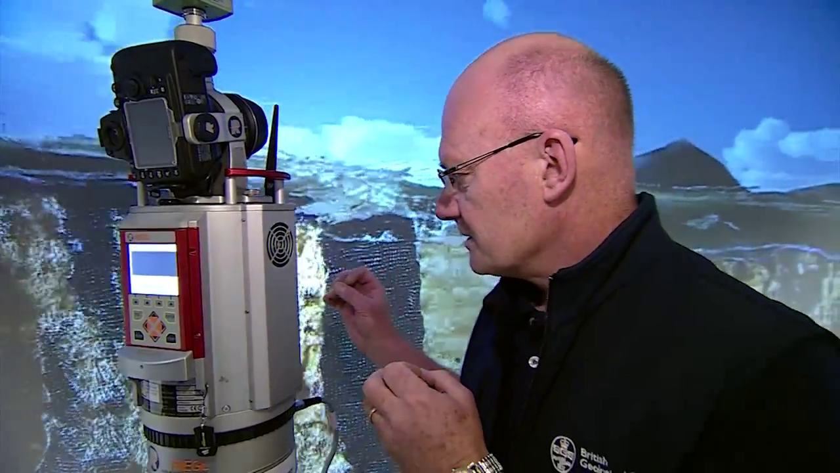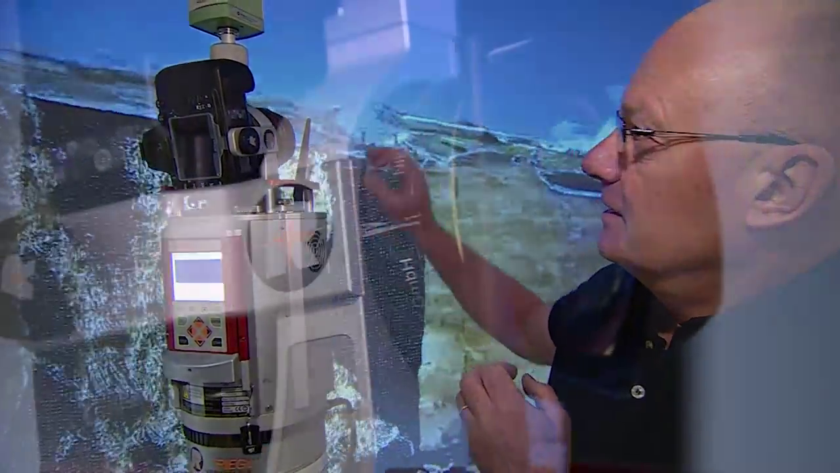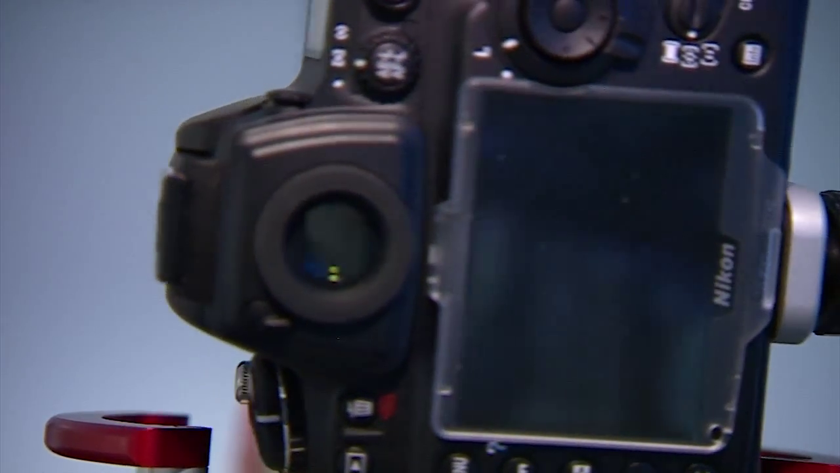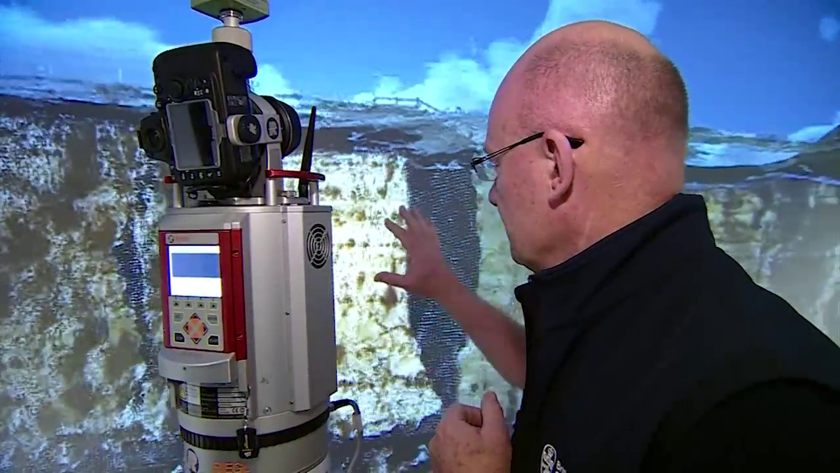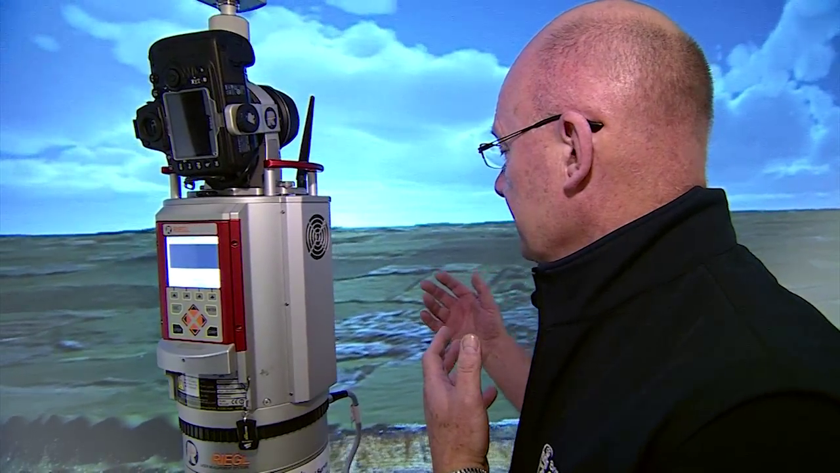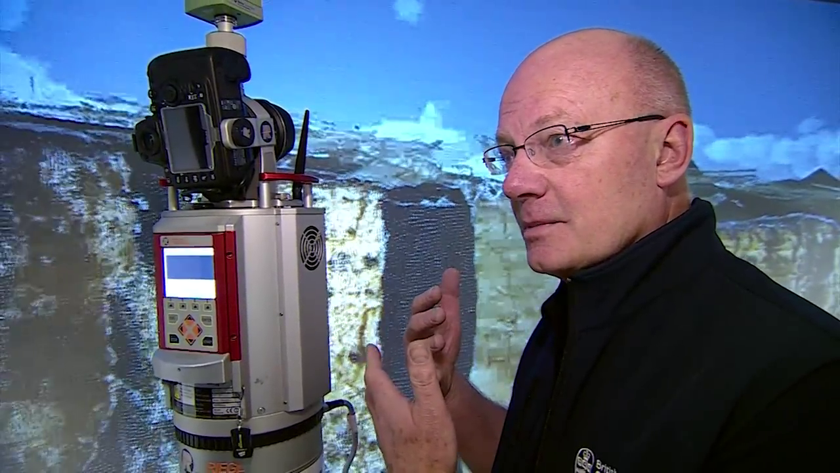And these models are not only accurate, but they are coloured from this camera, so they give the geologist a true impression of the geology, the stability, and any processes that are going on. And what we can do is that every 6 months or every year we can come back to the same location and repeat the survey, and we can look at the changes that have taken place.